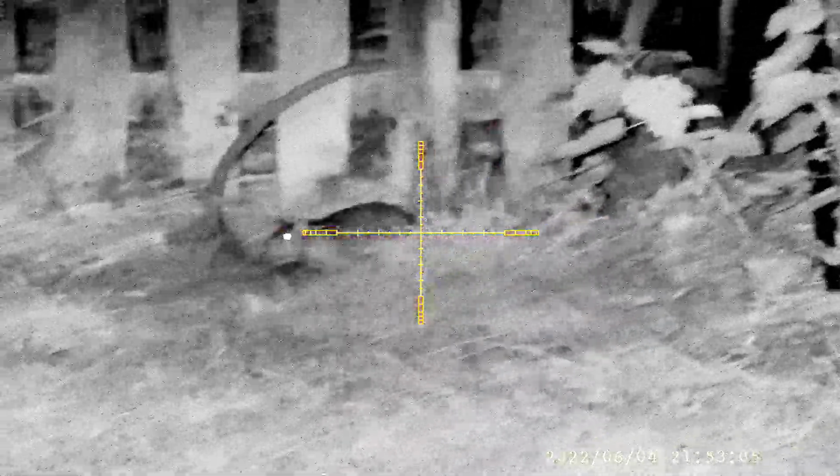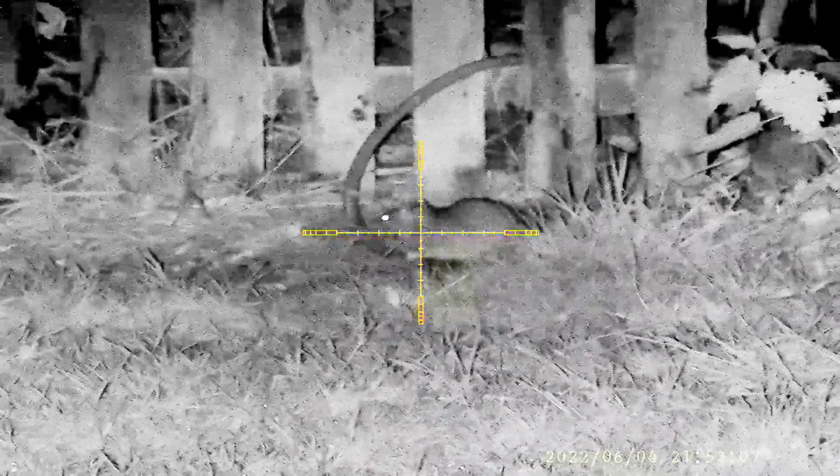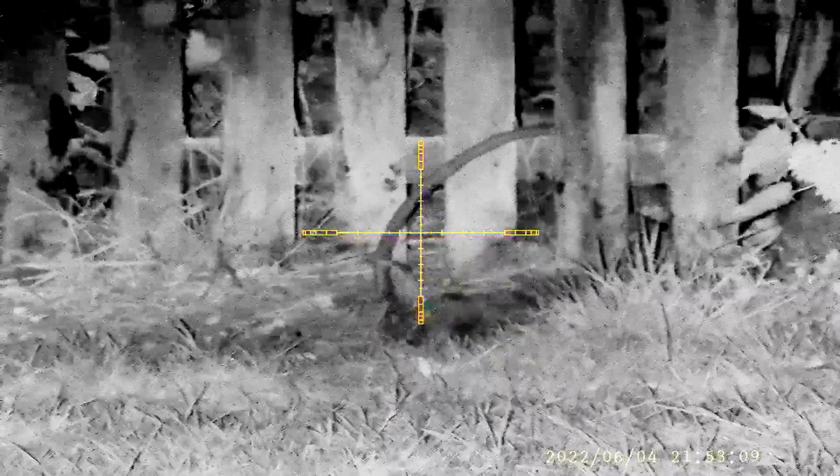This is in the garden of the bungalow. I've shot quite a few rats here from time to time, but there's not many showing at the moment. But there is one here which I picked up. There we go. Just waiting for it to come out in the open a little bit more. Stopped just too long there. Good solid shot.